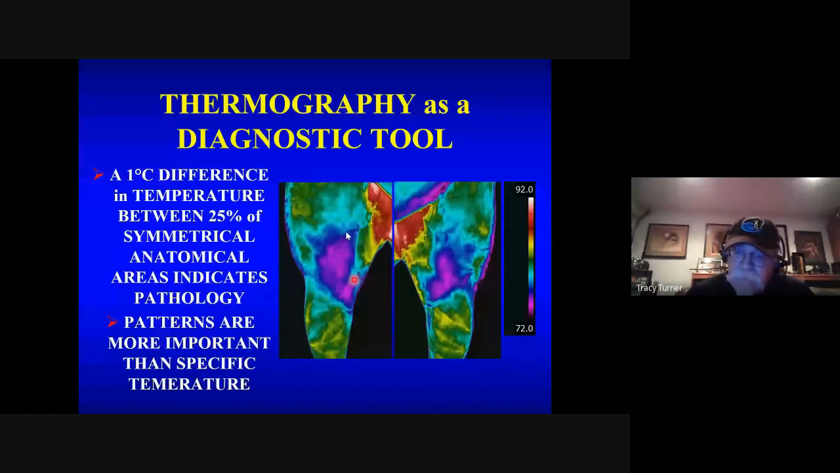The left stifle's not so normal. You notice that my line has really been disrupted. I don't have a straight line through here anymore. And I have heat that's coming across, affecting more of the joint, and I have more heat coming around the outside of the joint, indicating that the horse is no longer using the stifle properly.